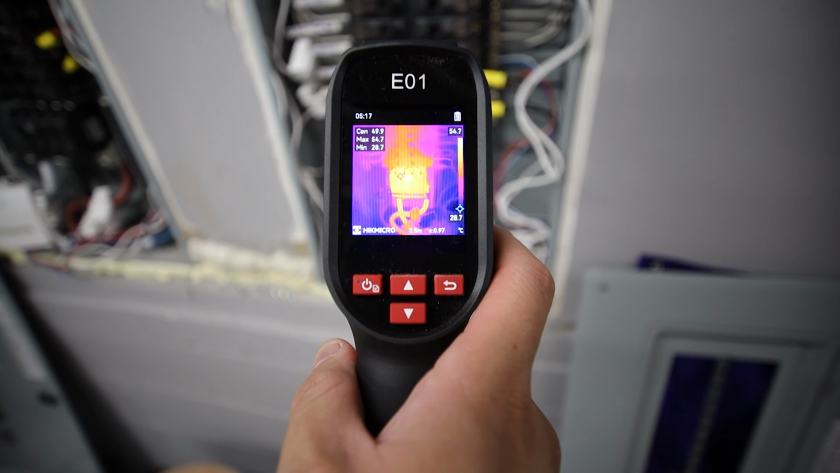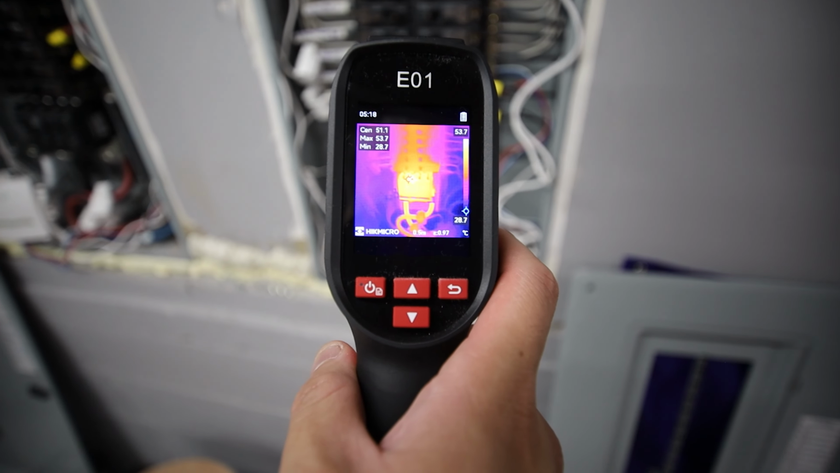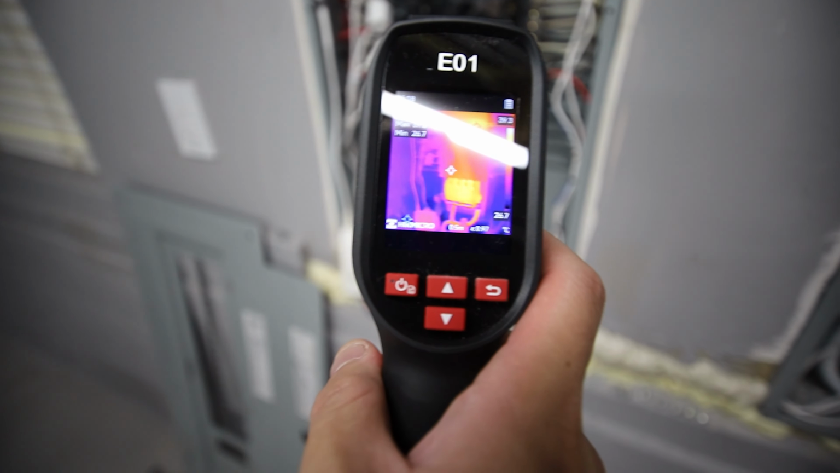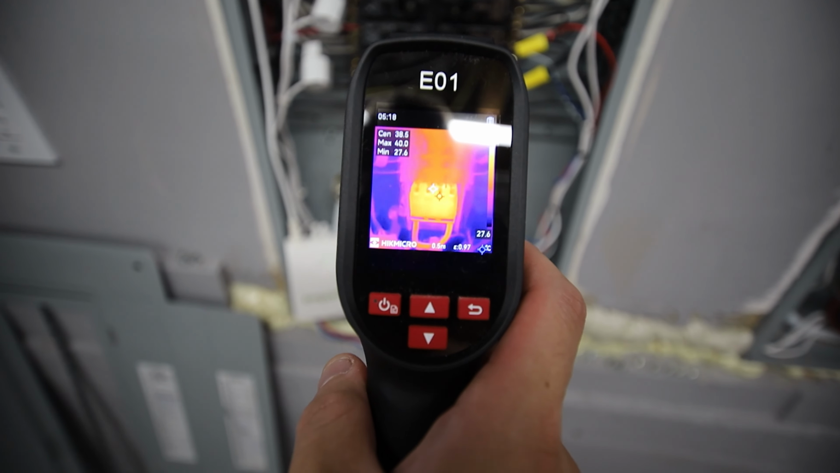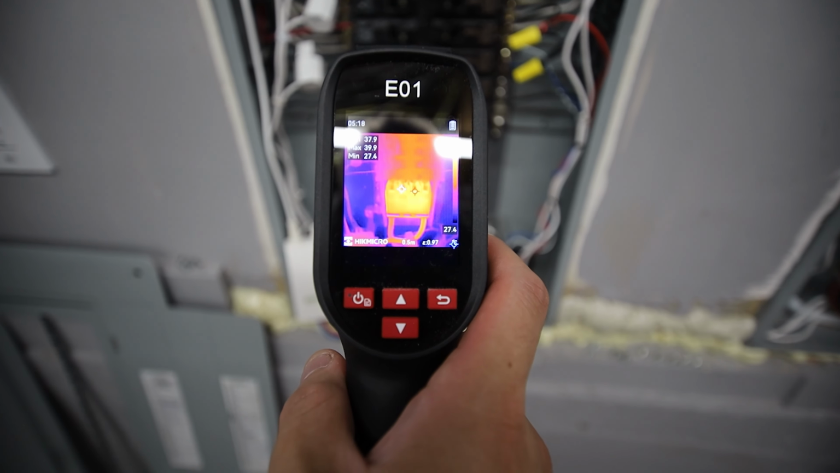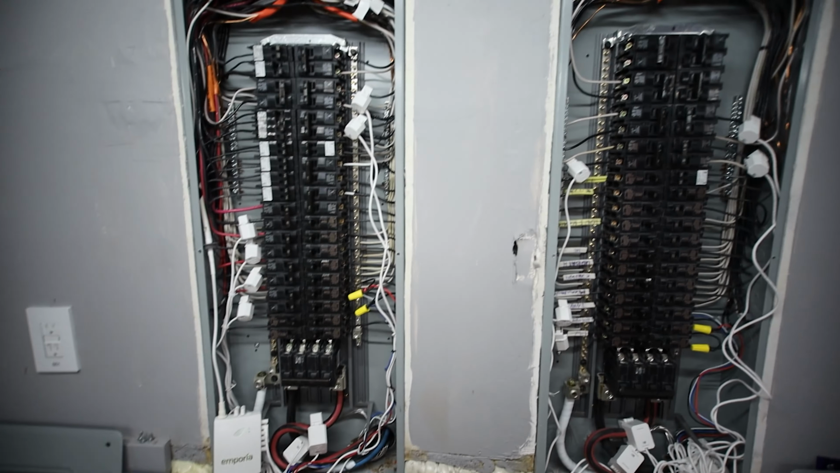But let's see, the main 200 amp breaker on this panel's at 54 degrees Celsius. Okay, this one over here is at 39. I thought this looked pretty hot, but it's at 39 degrees Celsius, so not too bad. These don't seem to be too bad at all.